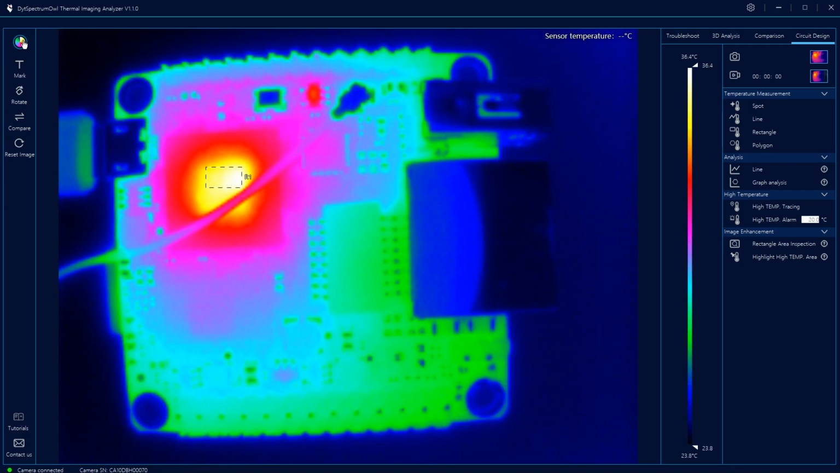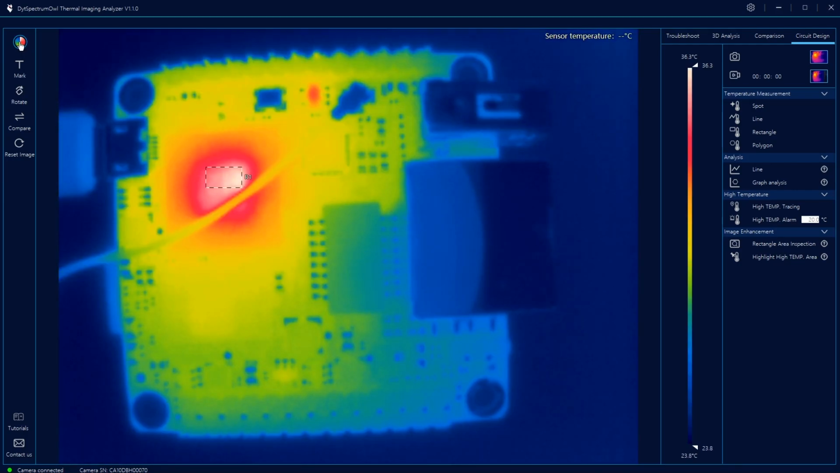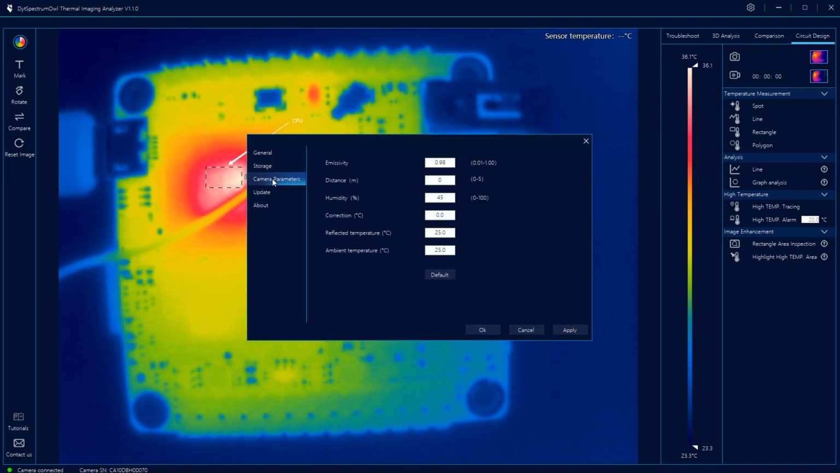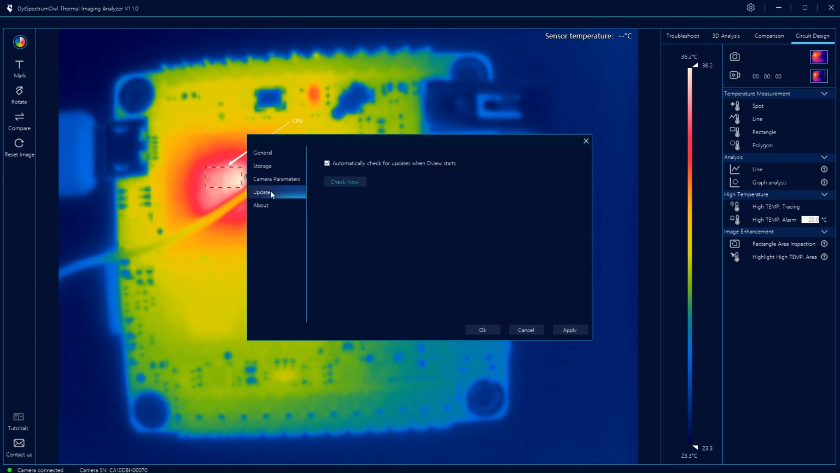There is of course the option of adjusting the colors used for the image, as well as adding text markers to the image. You have a settings menu where you can adjust a few settings, including some camera parameters. So all in all, I would say this is pretty feature packed, and best of all, it just works. No trouble whatsoever for the user.